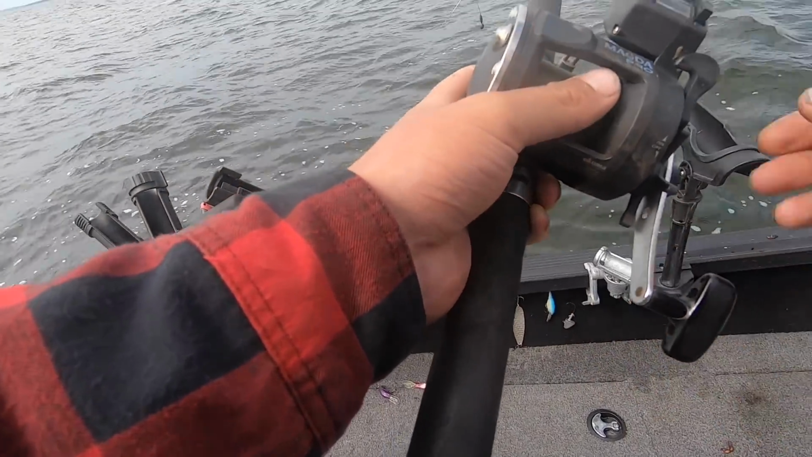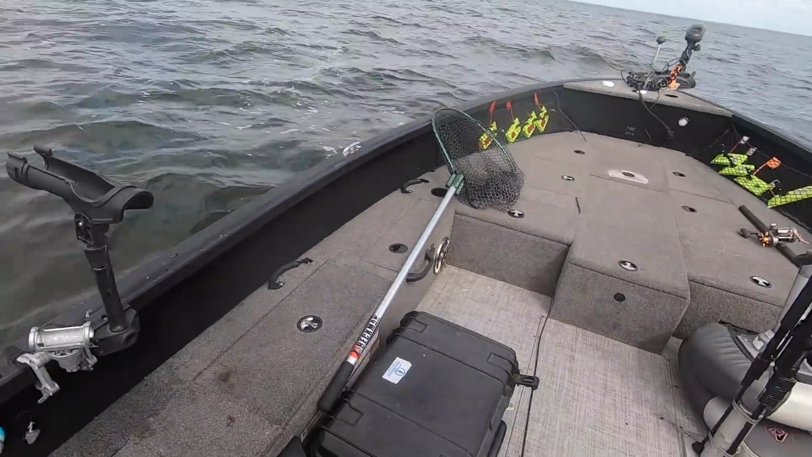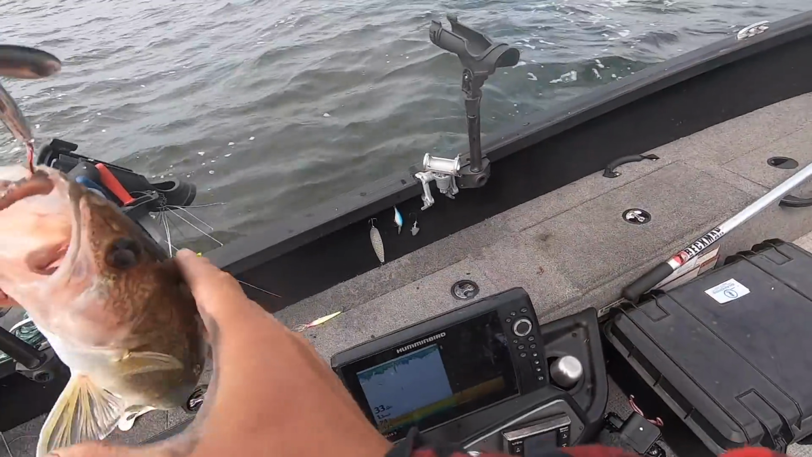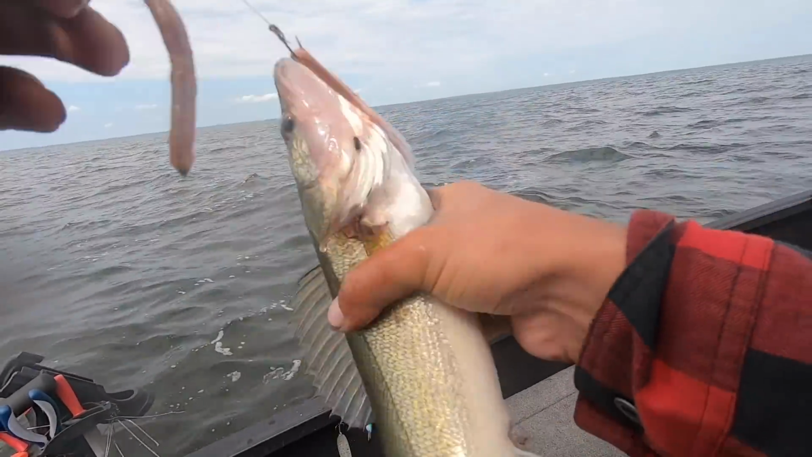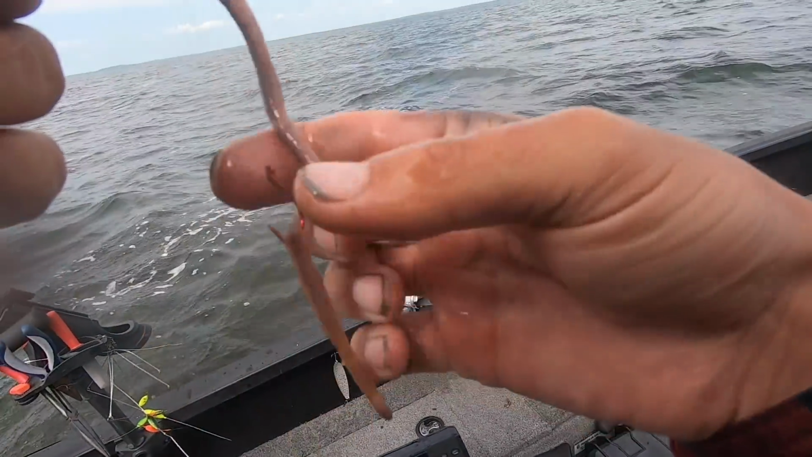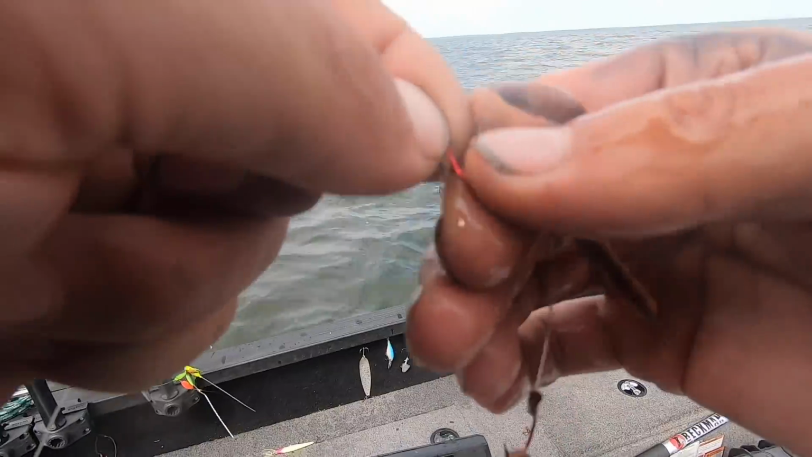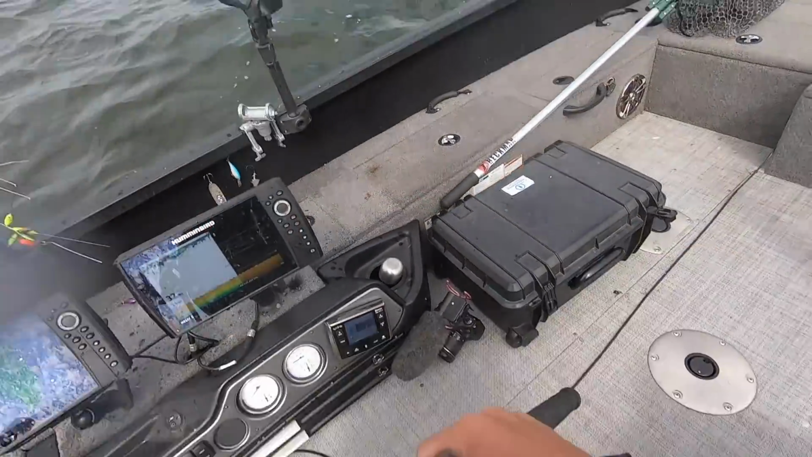Little 16-inch walleye. Not a big one, but it is a small win for me. On the spinner. First one on that, I haven't been doing it for very long. That would be a nice fish to catch anywhere else, a little eater. But here we are looking for big ones.